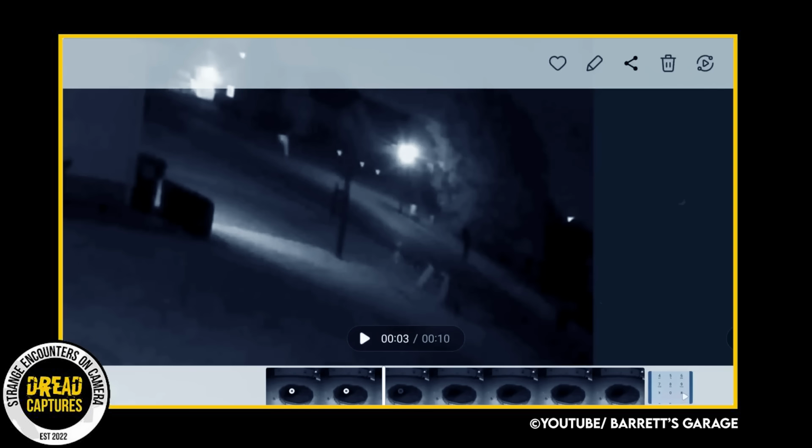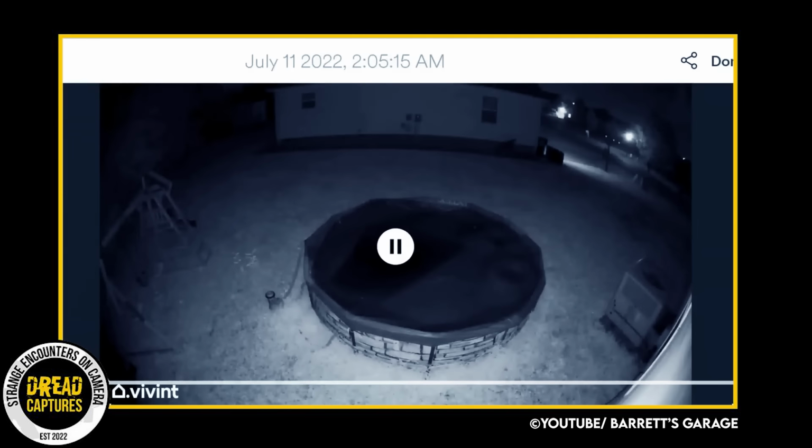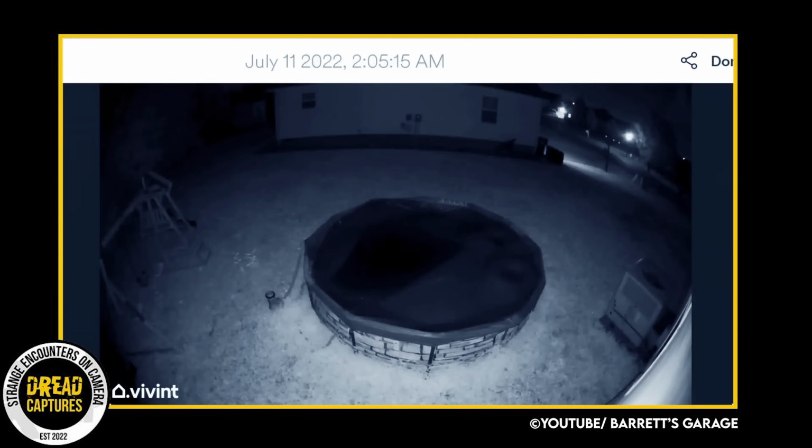In a creepy video caught on camera, a gentleman explains that around 2 a.m., he gets a notification on his phone. Apparently, his camera has picked up movement outside his house, more specifically near his pool. He thought he might have some late-night visitors trying to take a dip.